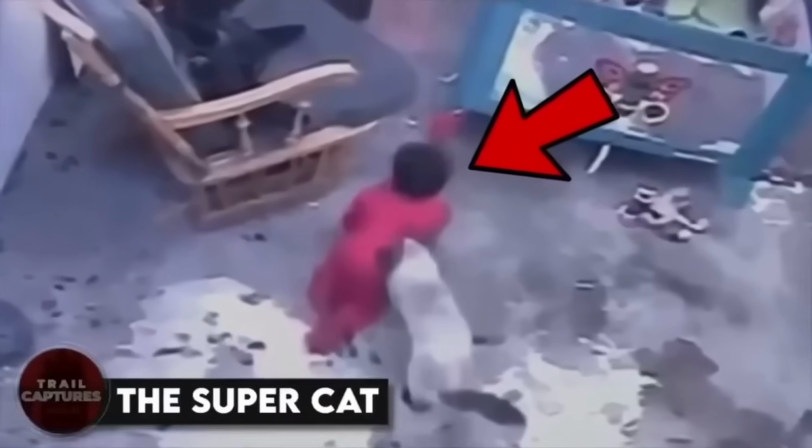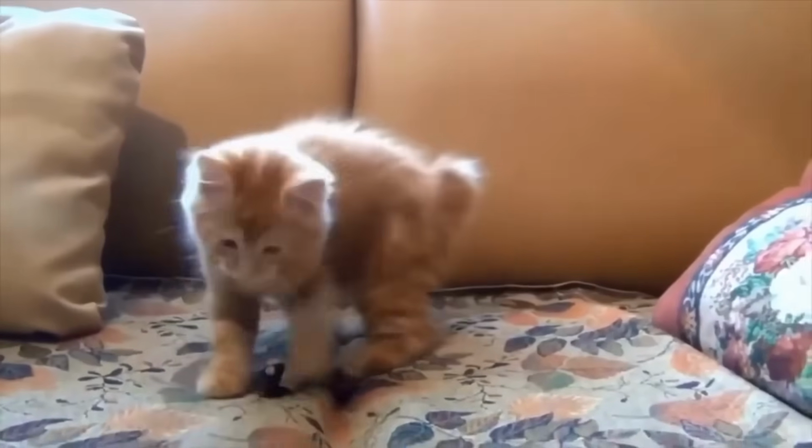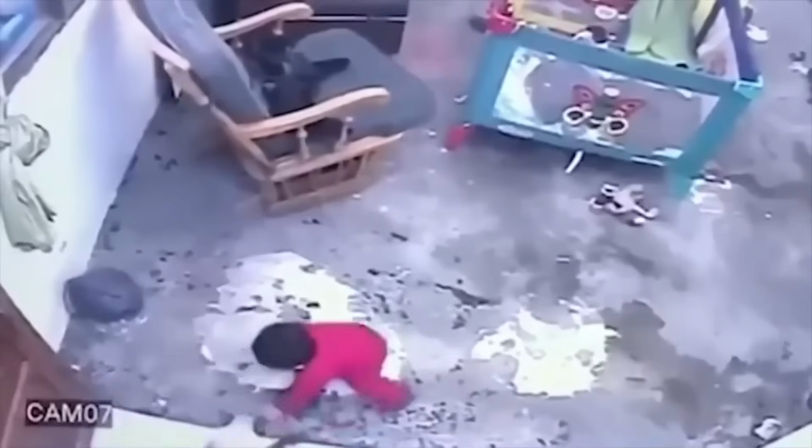The super cat. You might think of cats as grumpy creatures, but don't let that fool you. They actually care about us as much as we care about them. Just check out this clip where a cat saves a toddler's life. The baby was headed straight for the stairs, but the cat sprang into action and rushed over to prevent a nasty fall. What a brave kitty.